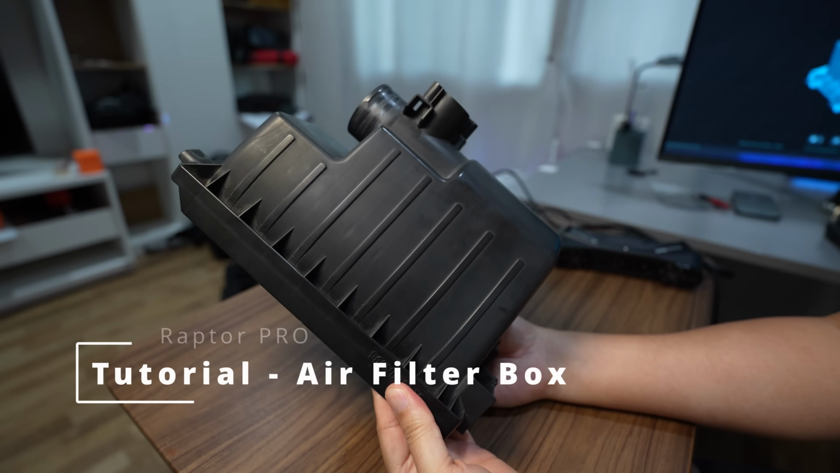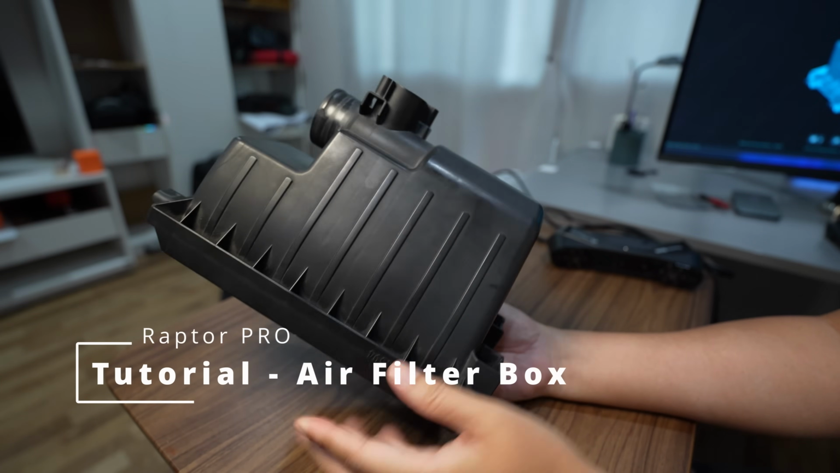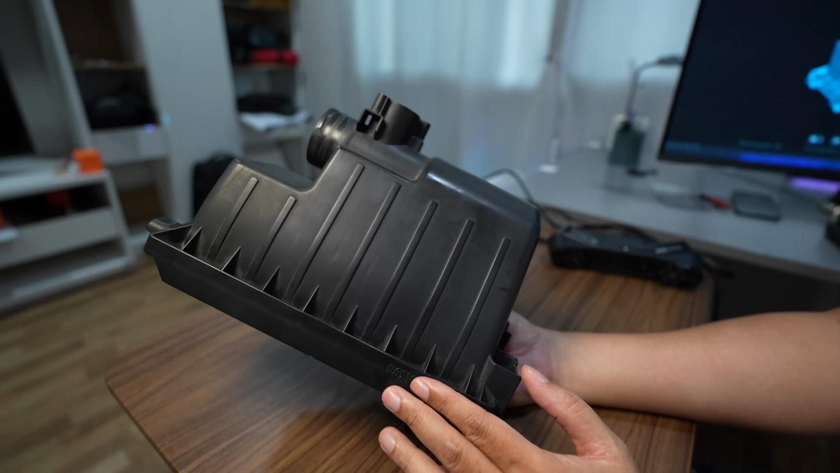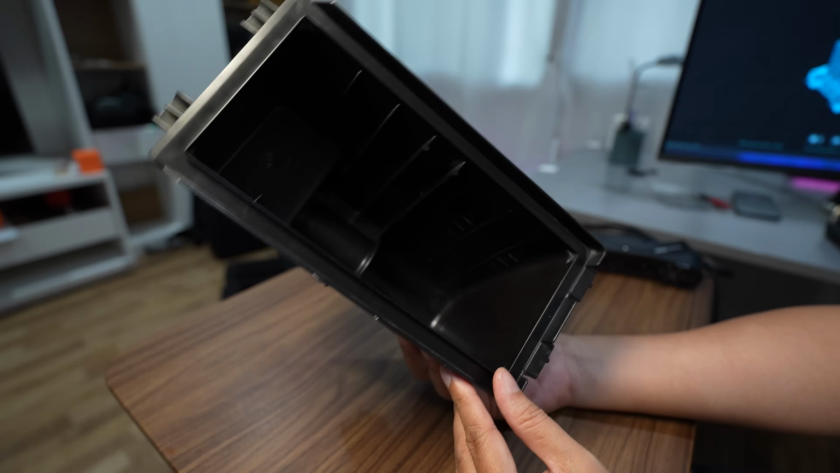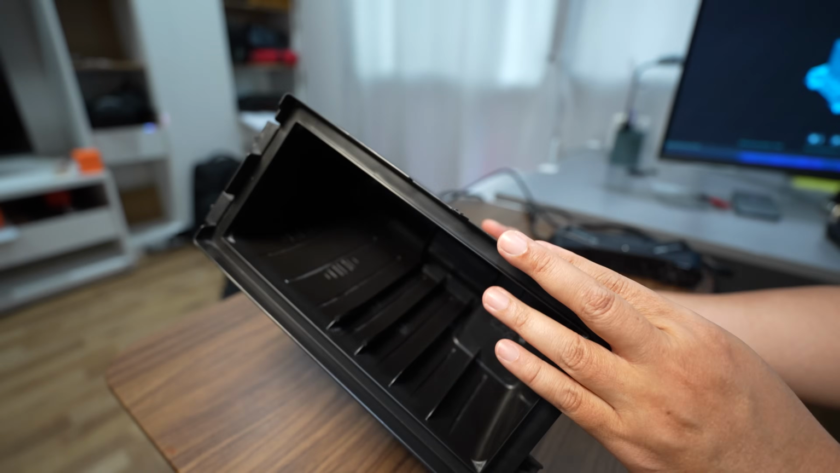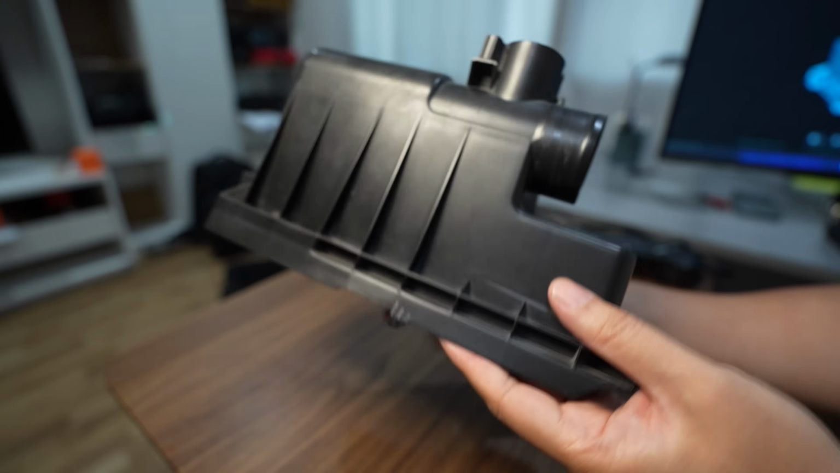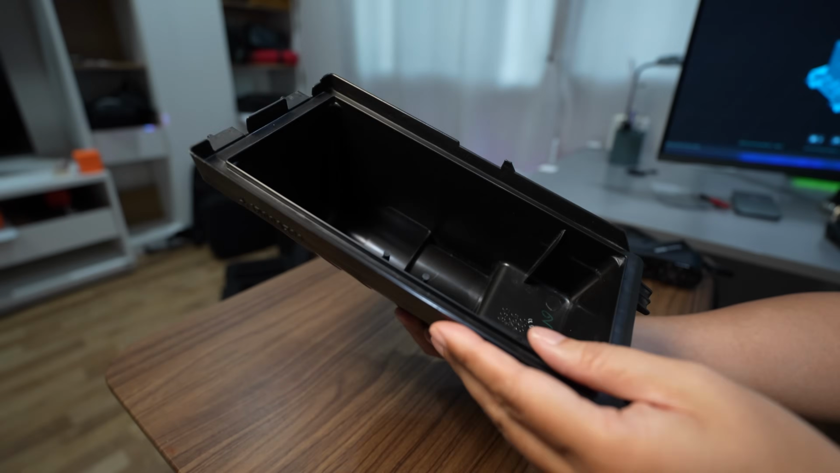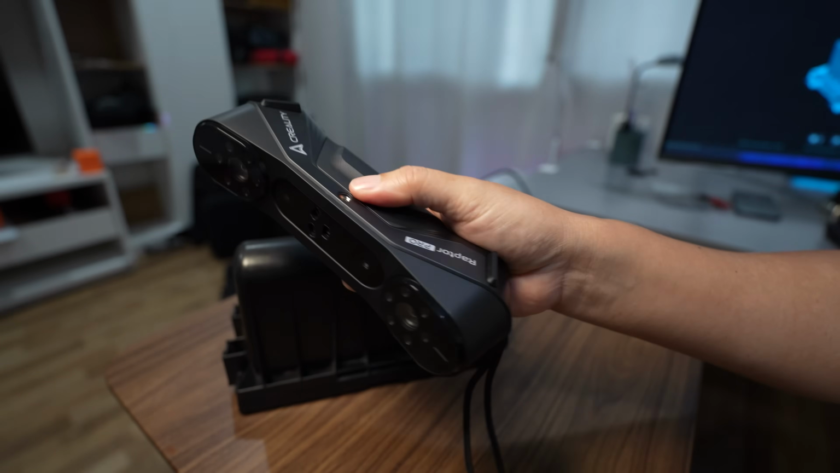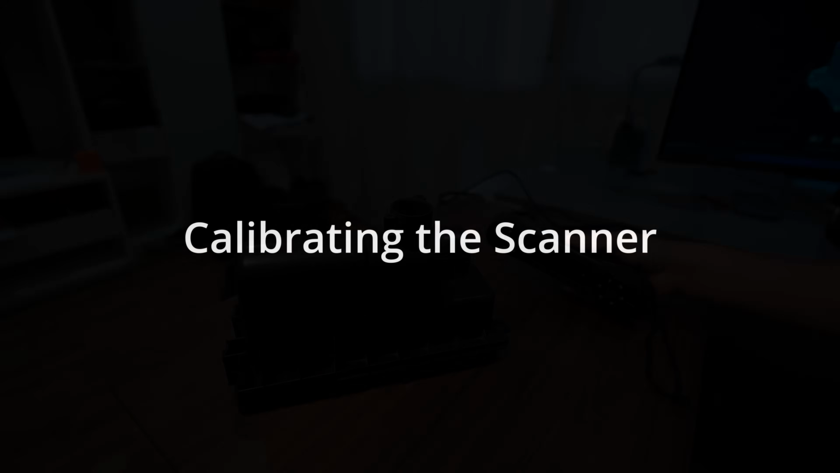Hi, today I'm going to make a tutorial video for 3D scanning this object. It's the air filter box of my car. It's about 1.6 millimeters in thickness, and I will scan both the outer shell and the inner shell. I will use the Scan Raptor Pro for making this 3D scan.